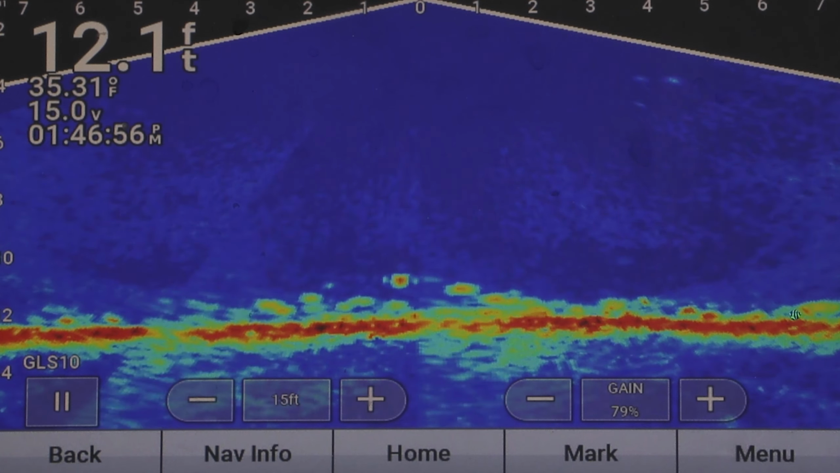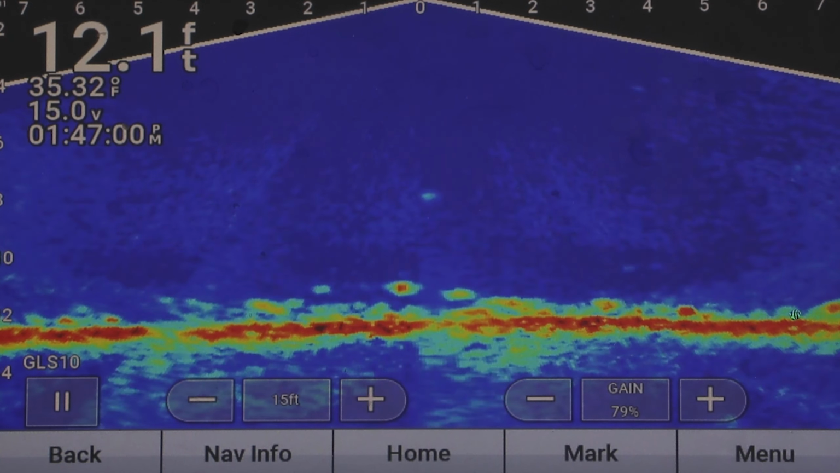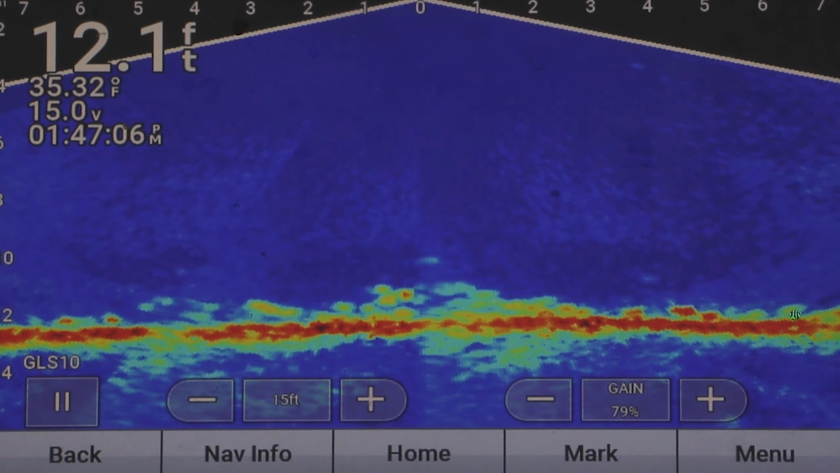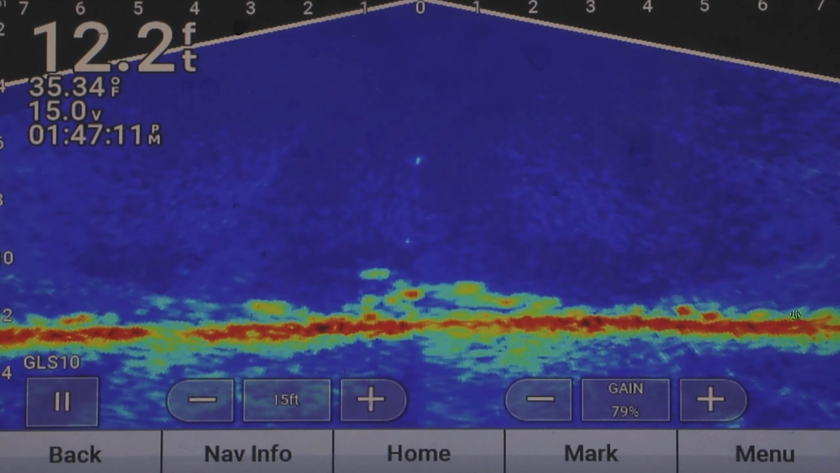So for somebody to say that LiveScope is not a versatile tool for ice fishing, if you know how to use your two modes, both forward mode and down imaging mode, you will have no problem catching fish. And I just missed another one.